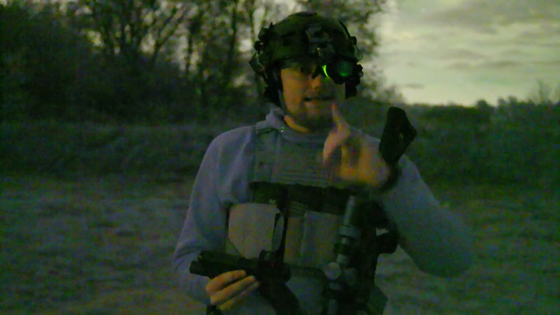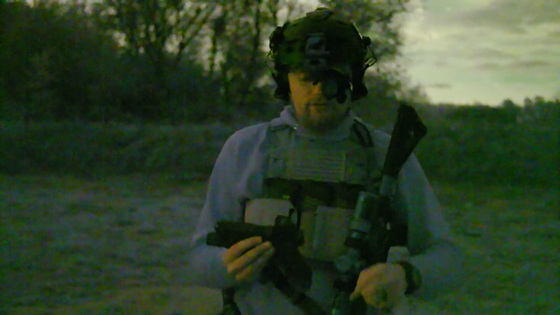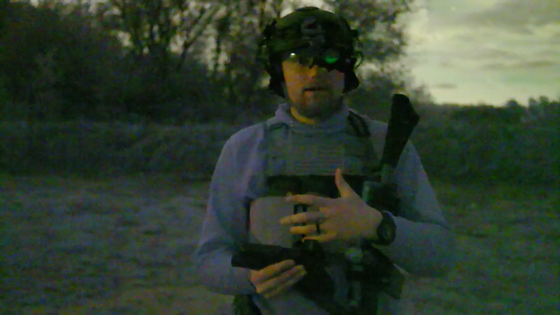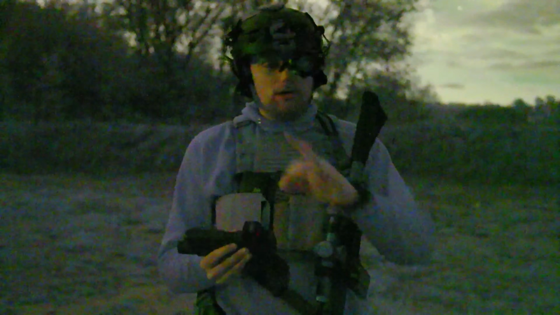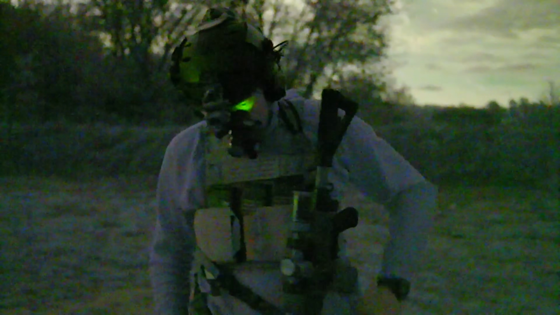Some people are cross-eyed dominant, right? So maybe you're right-handed and you have left eye dominant. That's where you're going to want it if you're shooting a handgun with a red dot. Now, the argument could be made that if you're running an IR laser on a handgun, then it wouldn't matter as much, right? And that's true, and we'll get to that when we talk about our non-dominant side. But red dots are my preferred method of shooting with handguns, and in order to do that accurately and consistently, you're going to have to run on your dominant eye.